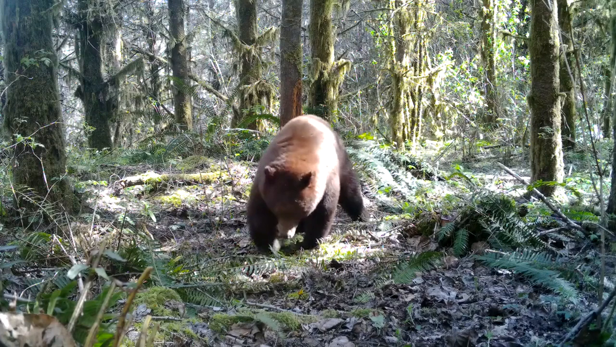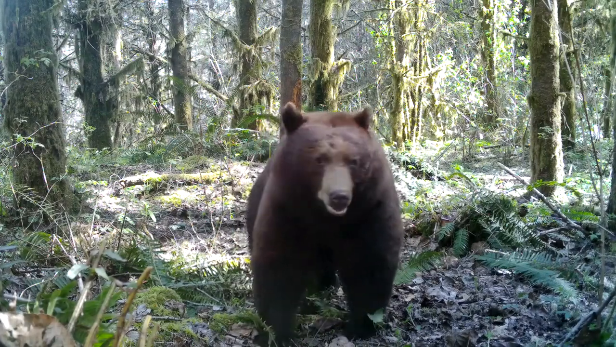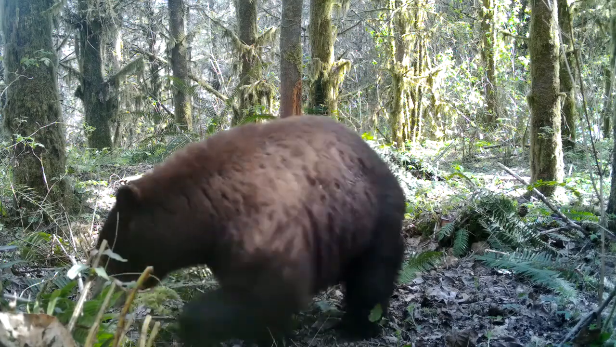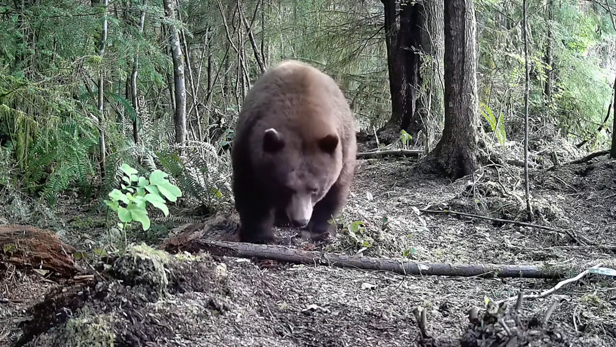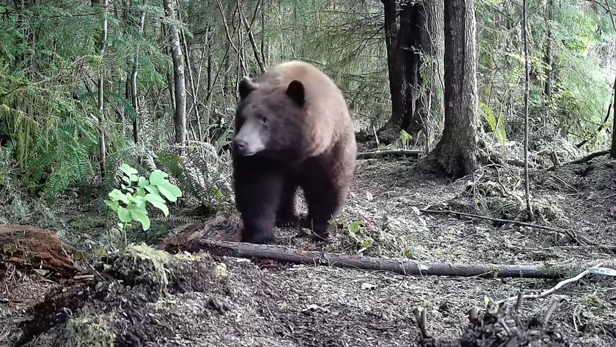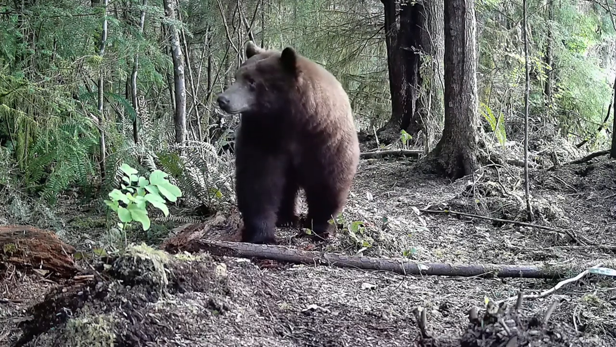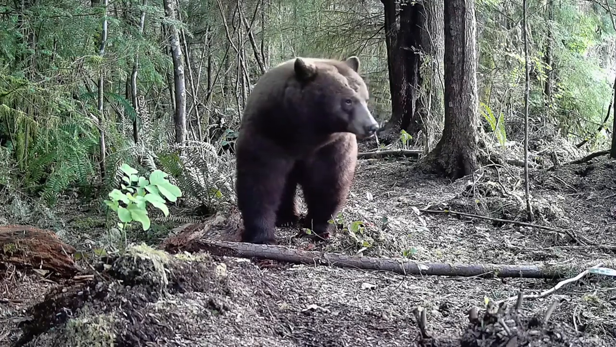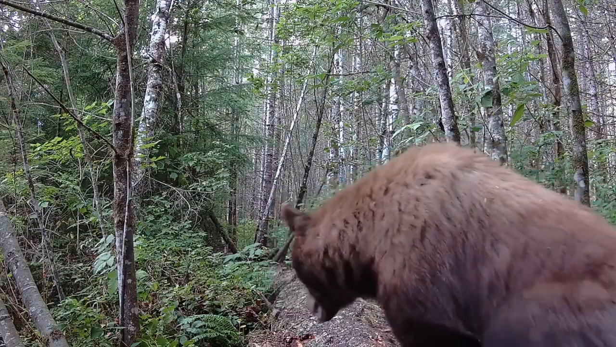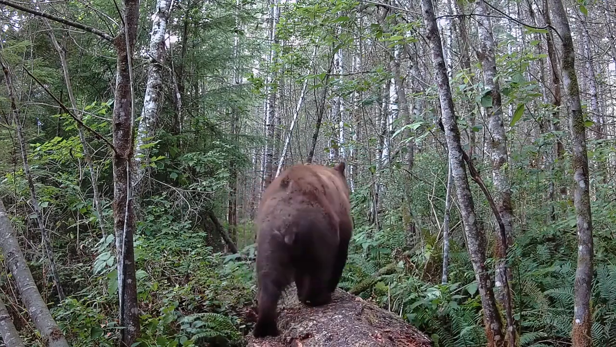Well, it's that time of year. The Big Brown has left the area. He was last seen walking the Beaver Pond Swamp Trail, stopping off in front of my trail cameras, striking a pose. Before once again walking across the old fallen tree on his way back up to the mountains.